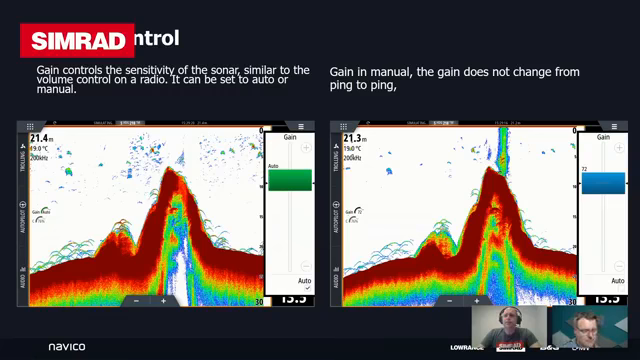On a sonar, this is a pretty common control. If you think about a radio or a stereo system in your car, gain is really a lot like your volume control. The more you bring it up, the louder things get, or in this case, the sonar image gets brighter and shows more detail on the screen. I did say we had an auto and a manual mode. Most of the time, our recommendation is just to run the machine in auto. But there are situations where a manual control would be beneficial.